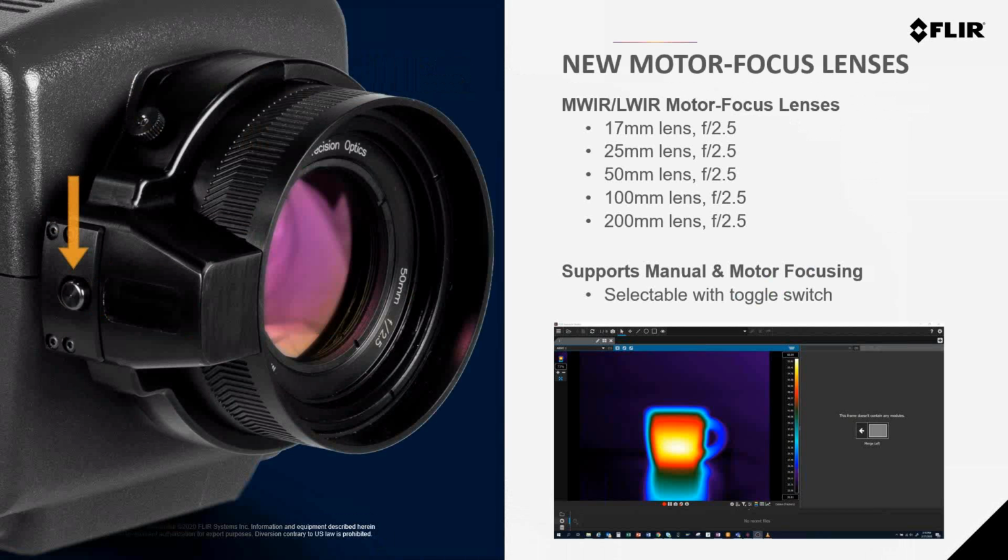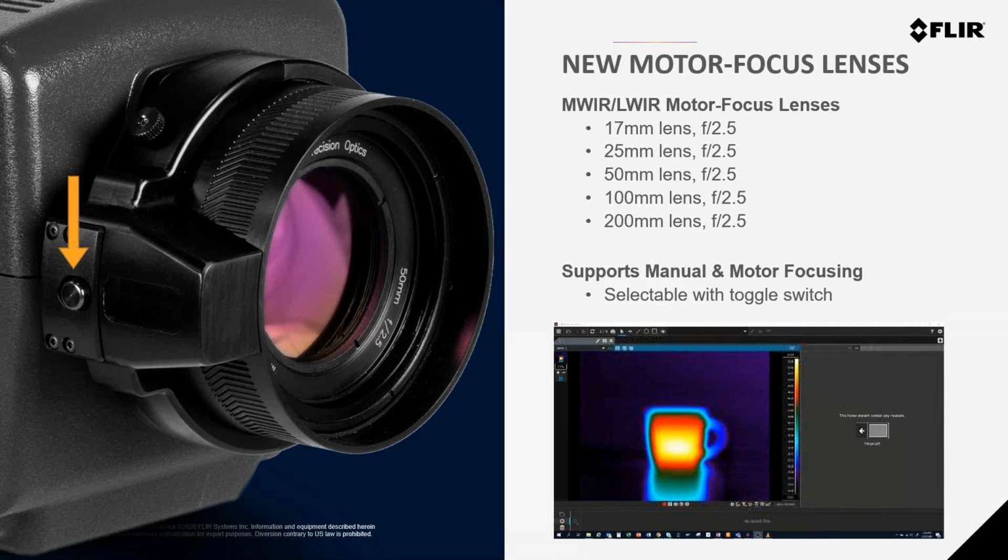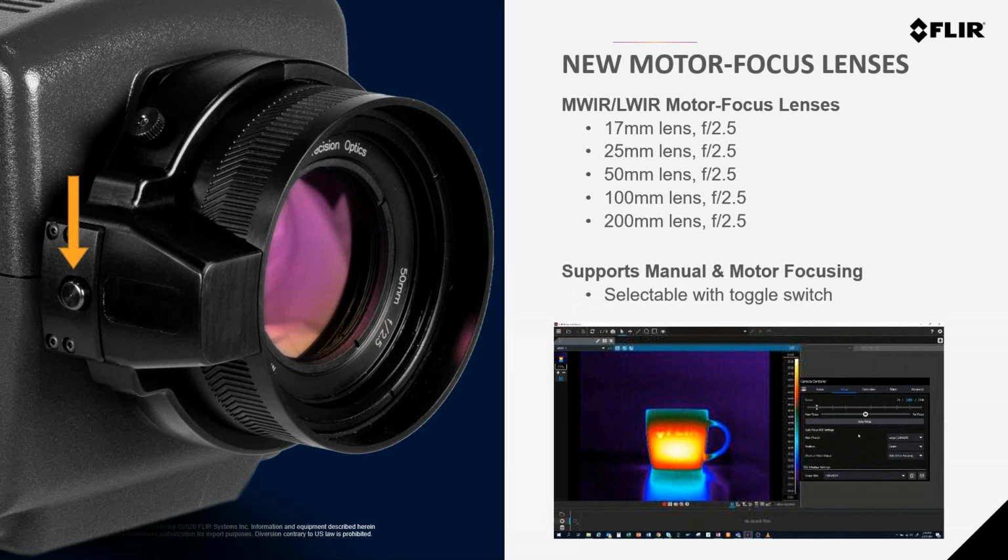So, as I mentioned in the previous slide, with the release of the 8580 cameras that support both that manual focus as well as the new motor focus lenses, we've also released a whole set of both mid-wave and long-wave motor focus lenses based on standard f2.5 lenses we currently offer from the FLIR Precision Optics Group. These lenses will operate similarly to the lenses on most digital SLR cameras, and they actually allow the user to switch between motorized and manual focusing by simply using a toggle switch that you can see on the side of the lens. The focus control of these new lenses is actually done through the camera control interface.